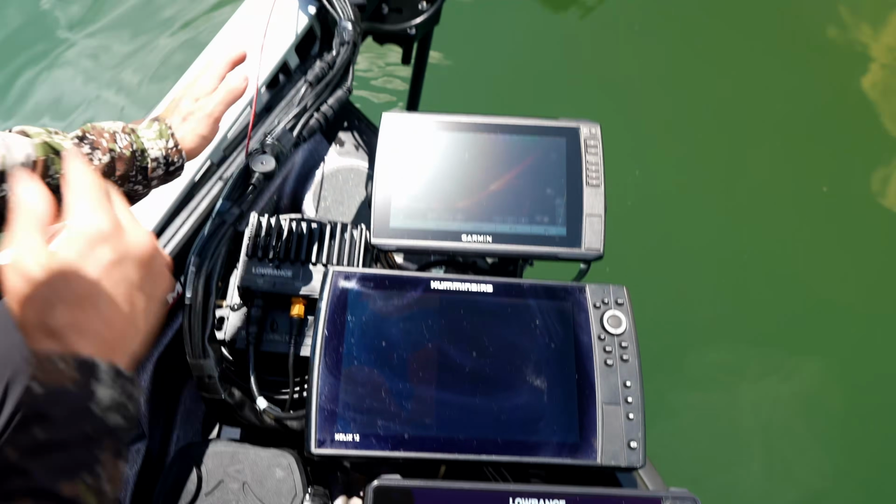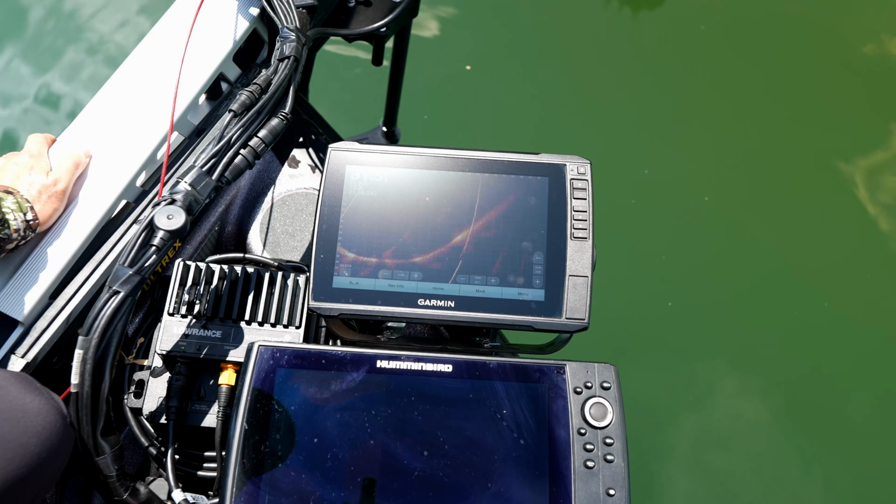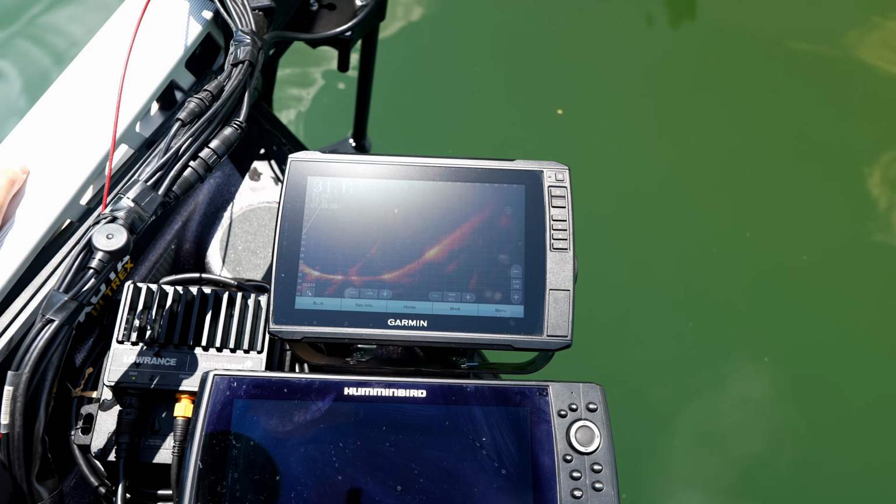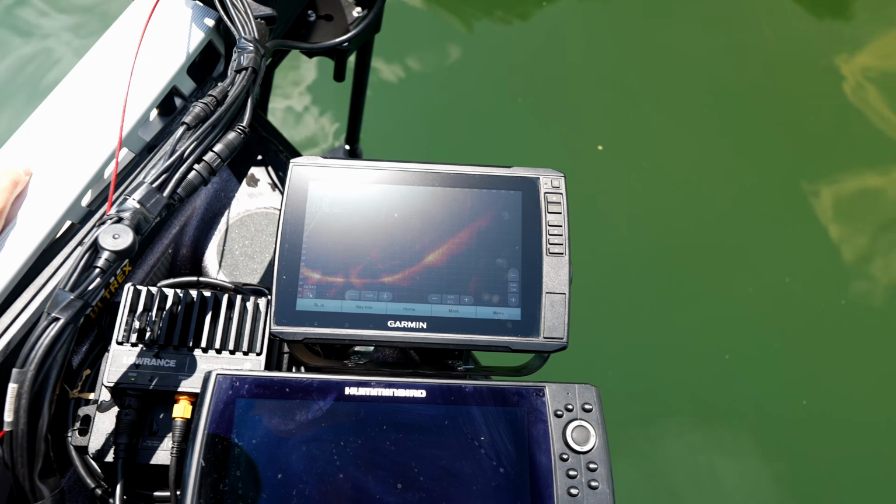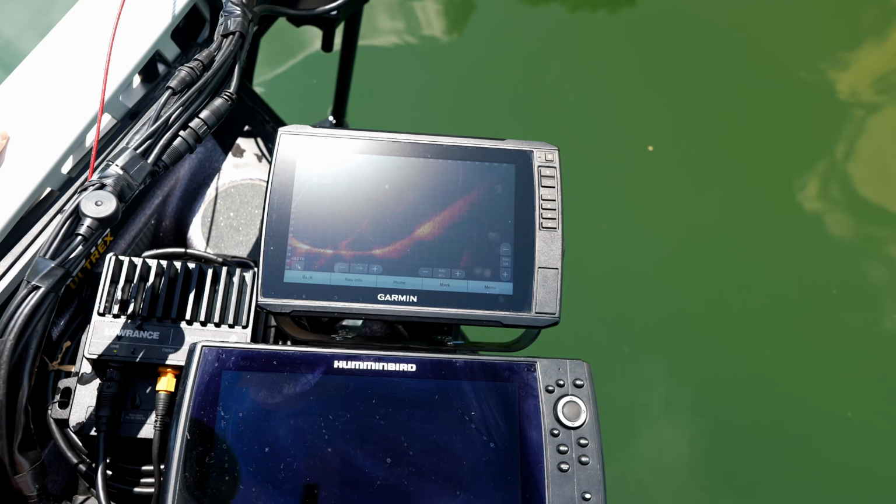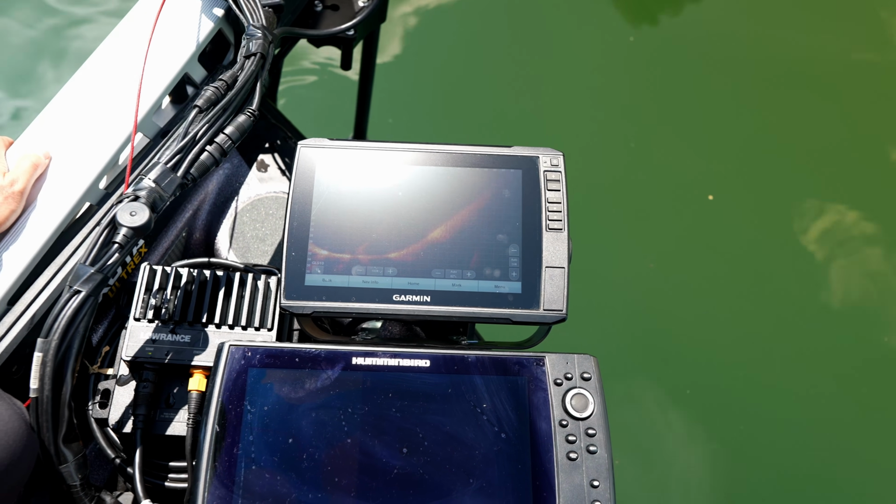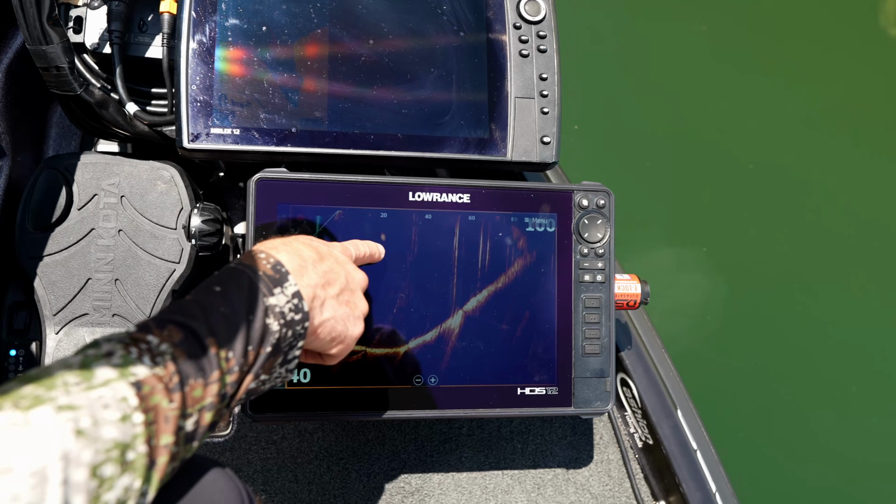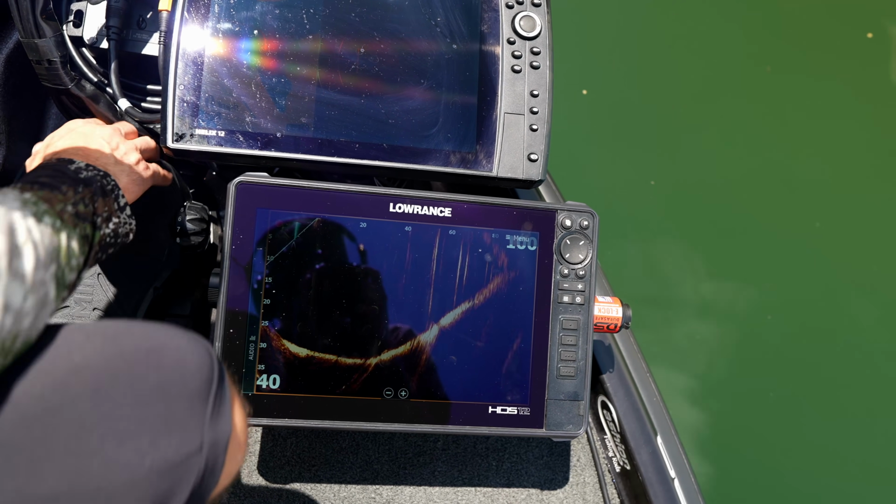They're not perfectly aligned, but you're not seeing as much of that on the Garmin as far as a little bit of cover under those pilings. So you can see the pilings there, a little cover right there next to that piling. It's not too shabby, not too bad. You can still see, if you know what you're looking for, you can see it on both of them. There's some bait fish out there suspended.